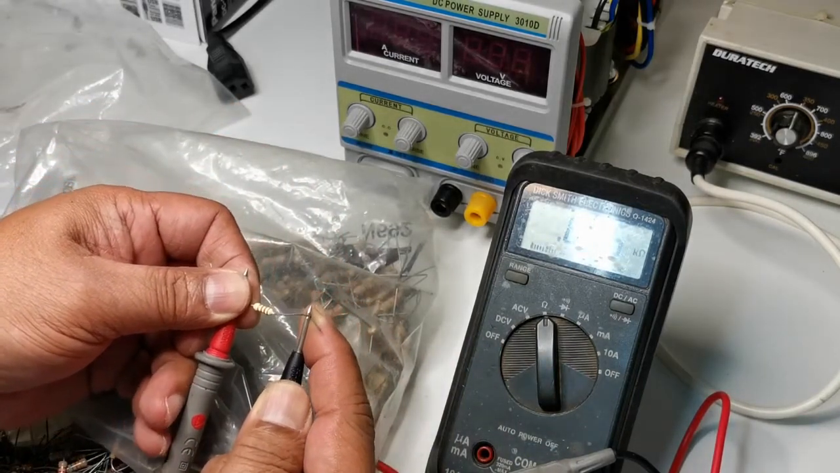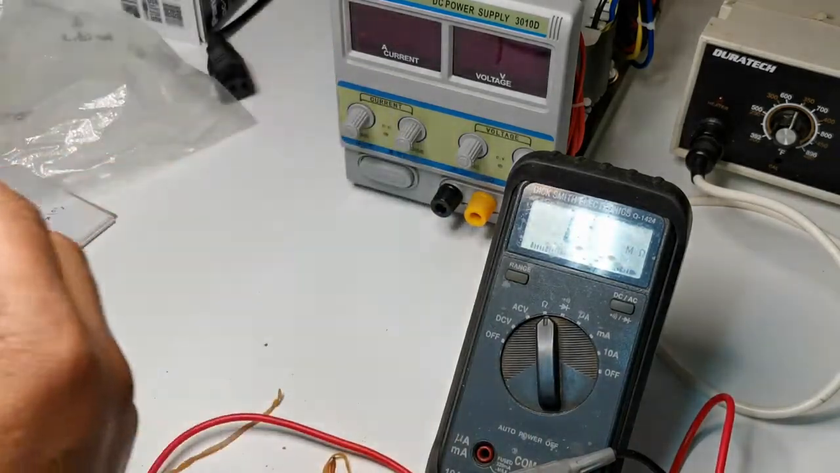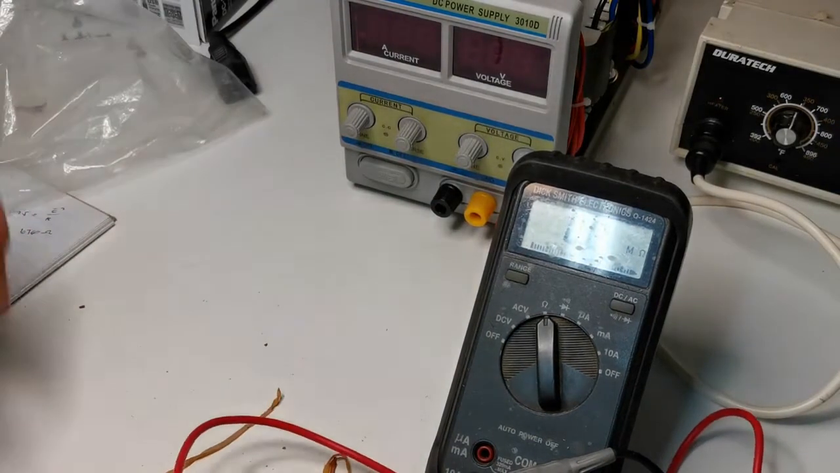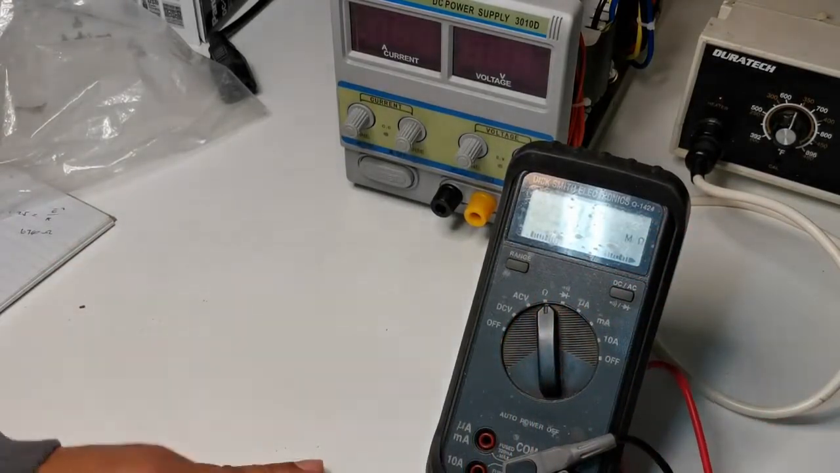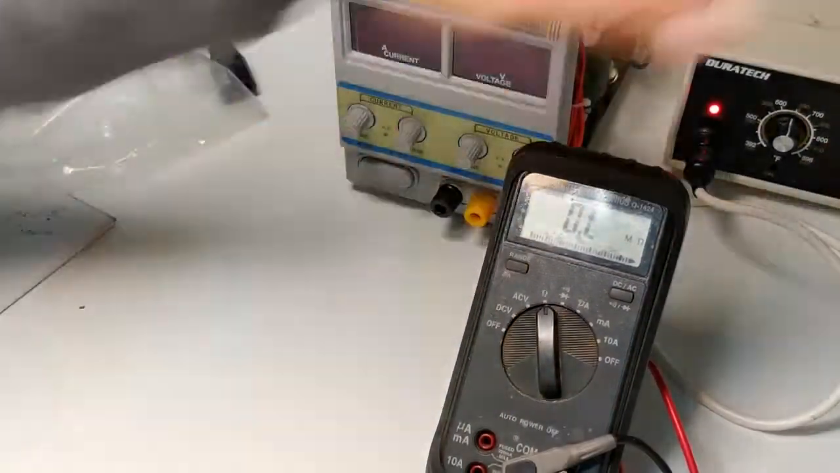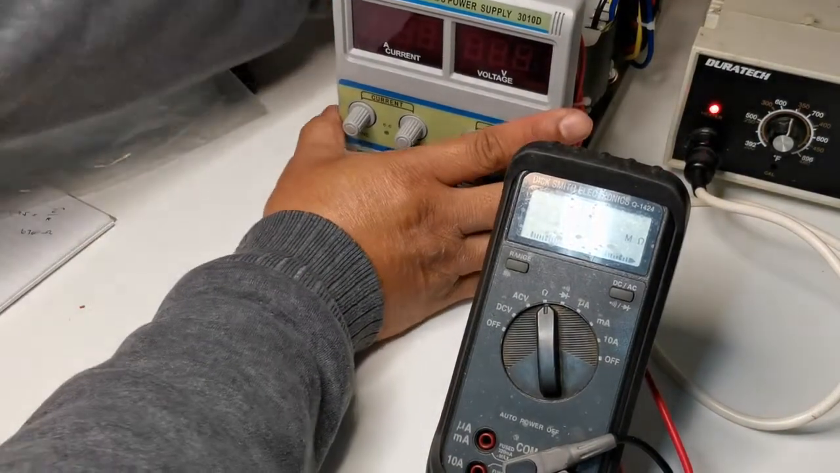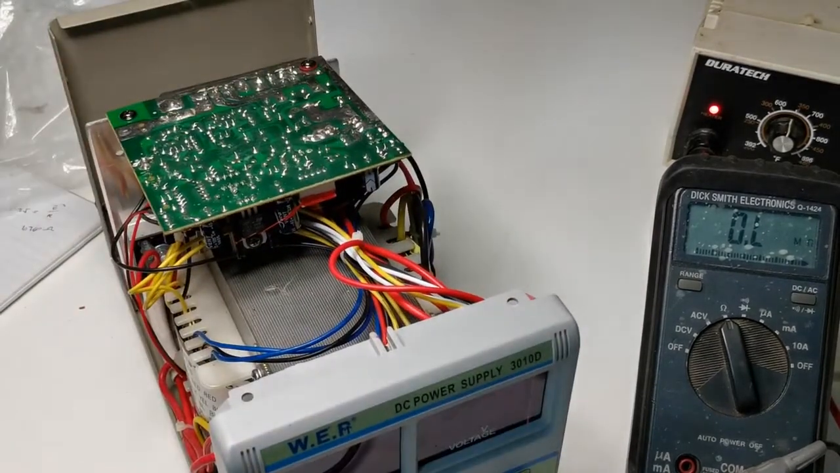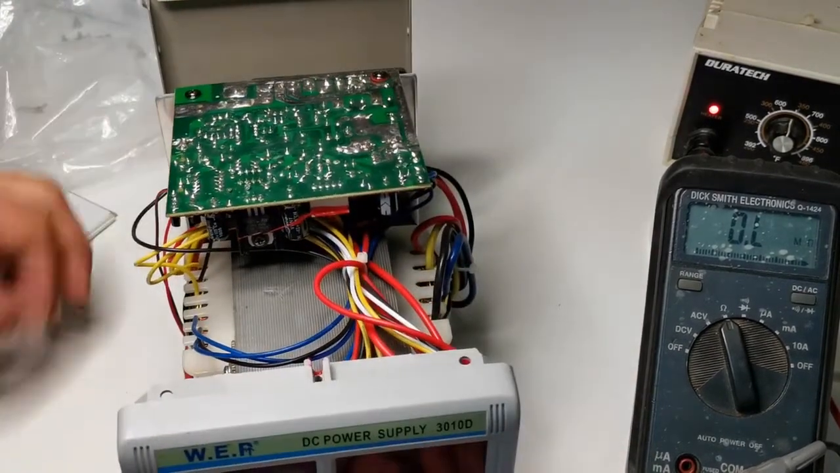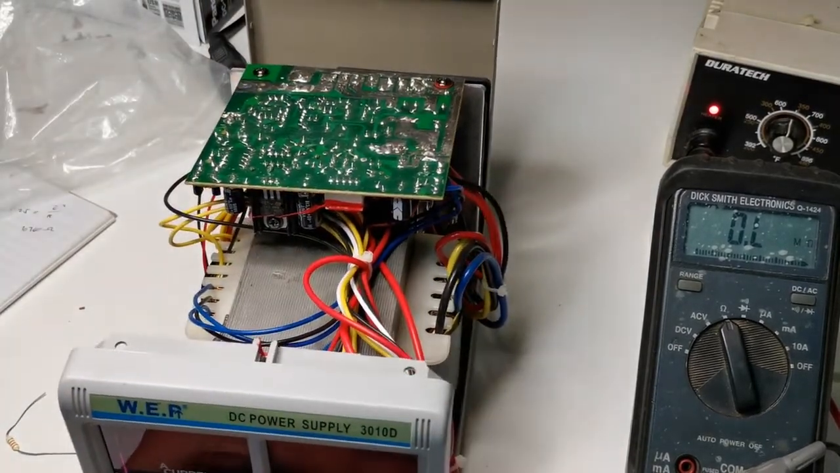This is 815 ohms, so okay. I think this will be, what a mess. Okay, this is a good start, we'll see. Let's get this one. Let's try this one. We'll just place this one on the top so it's easy for us, but we have to remove the old one.